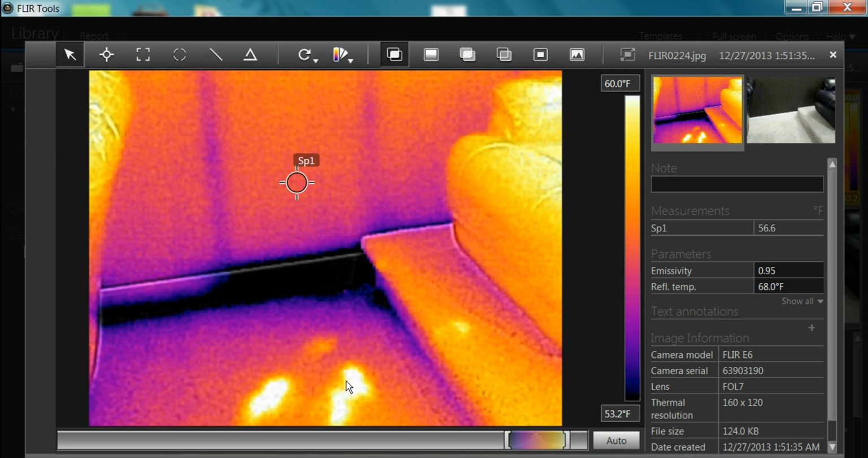Brand new home, theater room in the basement. You can see the theater chair here, step down to the lower level, and then another theater chair. Inspection with my eyes and flashlight here: no reason to suspect any problems whatsoever. Thermal scan. These hot spots you see right here are where I last stepped. Those are my foot patterns.